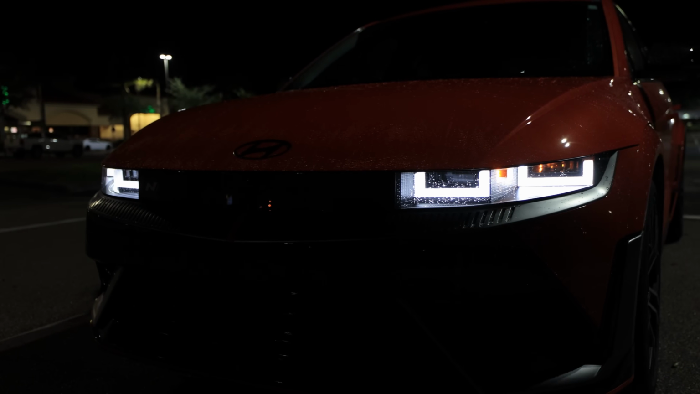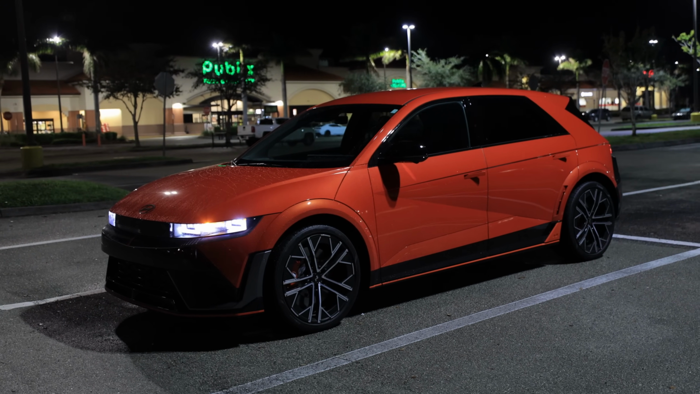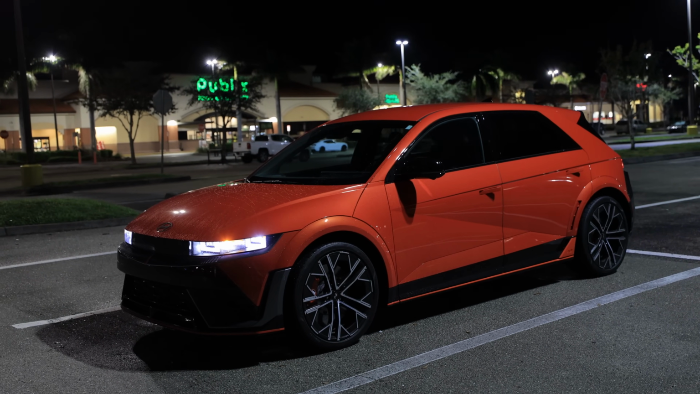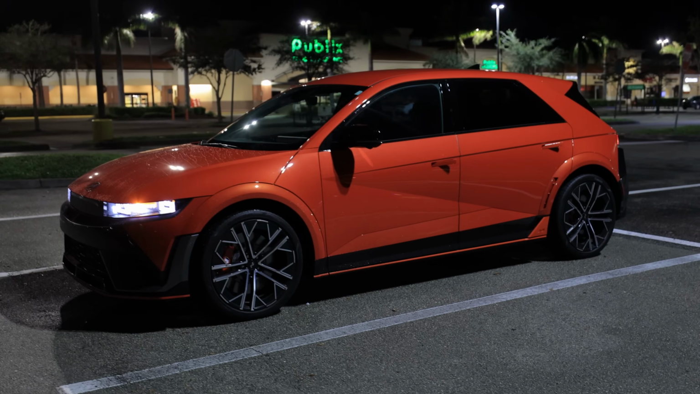And it helps. Like the base Ioniq 5 is a cool looking car, but this is a true hot hatch. It transformed the car absolutely. I love the blacked out window. Just black and orange just looks so damn good.